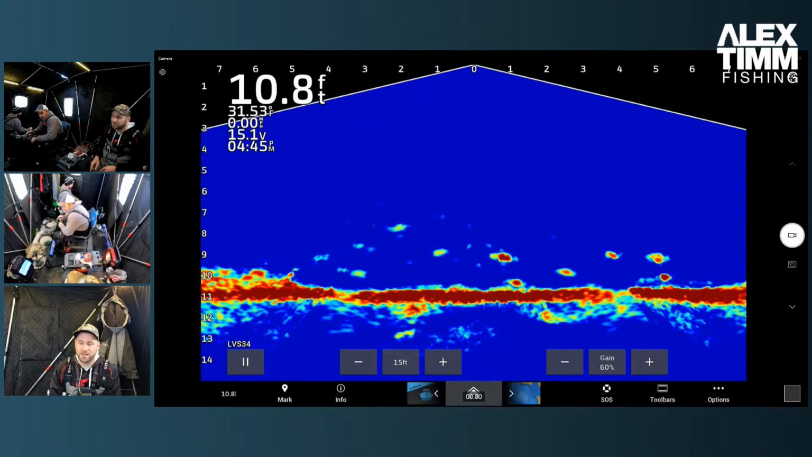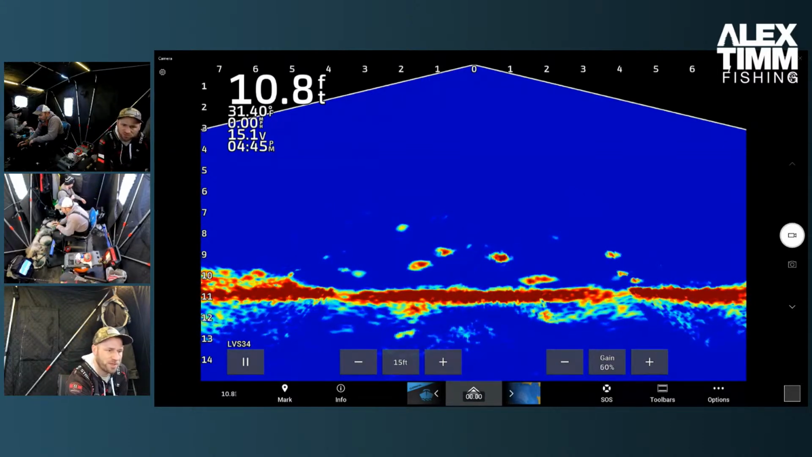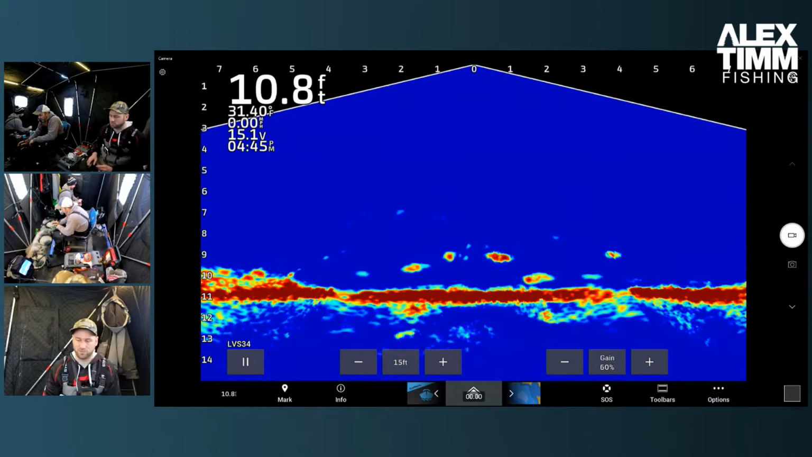Nothing. They're really finicky today too. Like there have been times where we've had 20, 30, 40 fish on the screen and none of them are interested. Doesn't matter what color, what presentation, what size jig or spoon or anything we have on. So it's been a little bit of a tough day, but we've been nailing them. I mean, over 100 fish for sure caught so far.